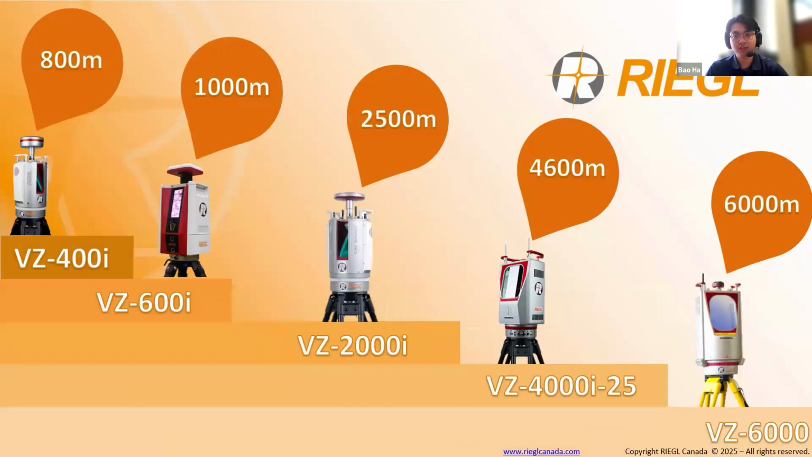On this scale, you can see the full spectrum from the VZ400i with a range of 800 meters up to the VZ6000 at 6,000 meters. Even though I said the names of the models reflect their range capabilities, it's not always the case.